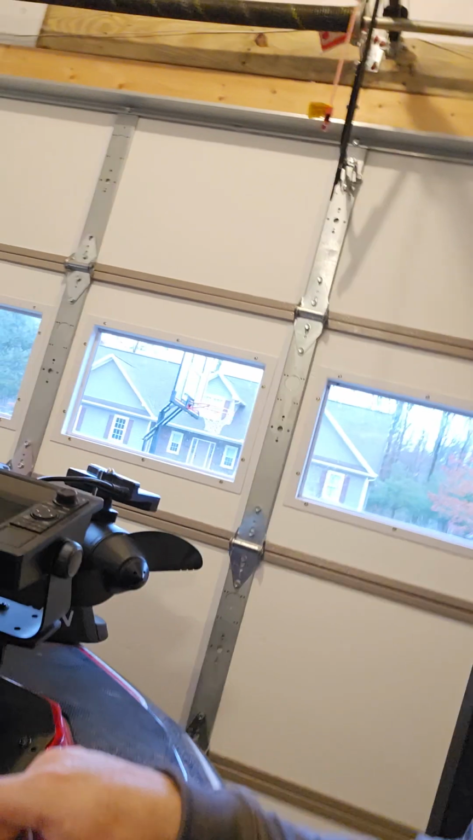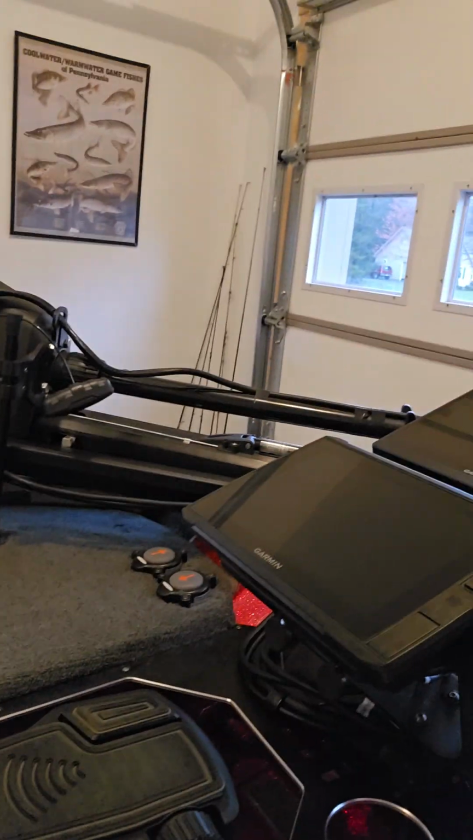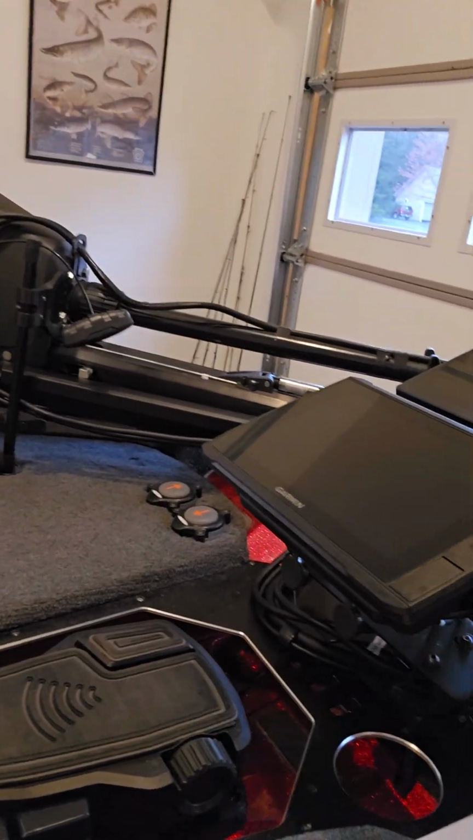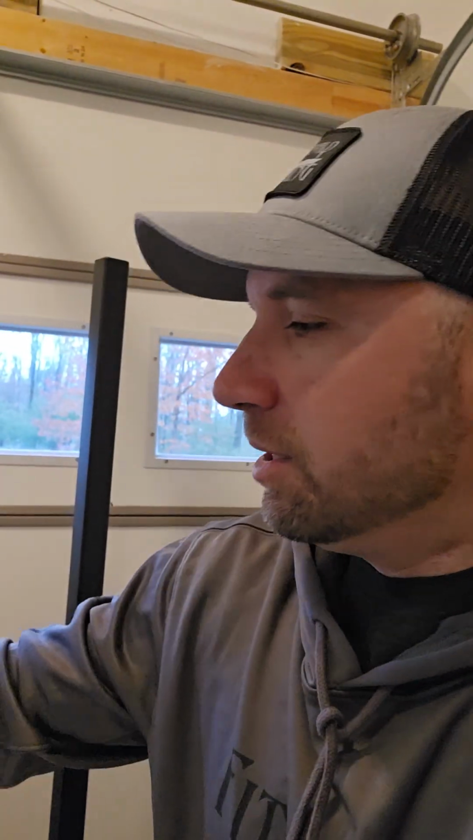The foot pedal here is wireless, so there's no cords to get around your graphs, and I put a little pad on there from EFX Fishing. You can run 2 AA batteries, but I hardwired the foot pedal into one of these switches in the boat, so it has power all the time. It's secured in there, it's not going anywhere. And it's a great trolling motor. I'm really impressed with it.